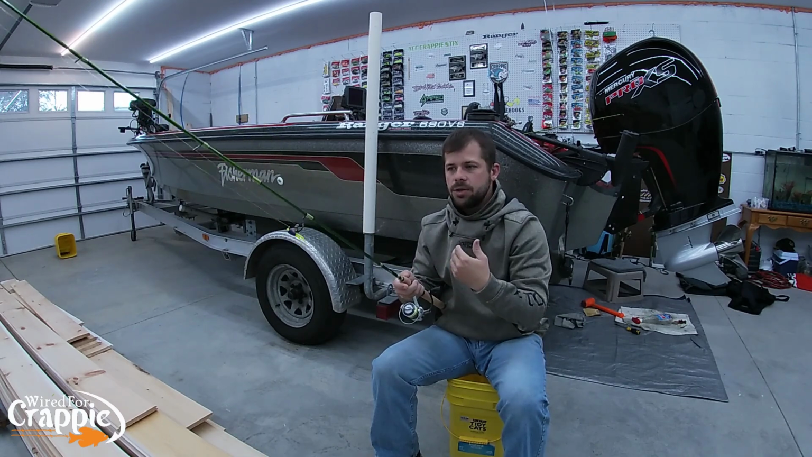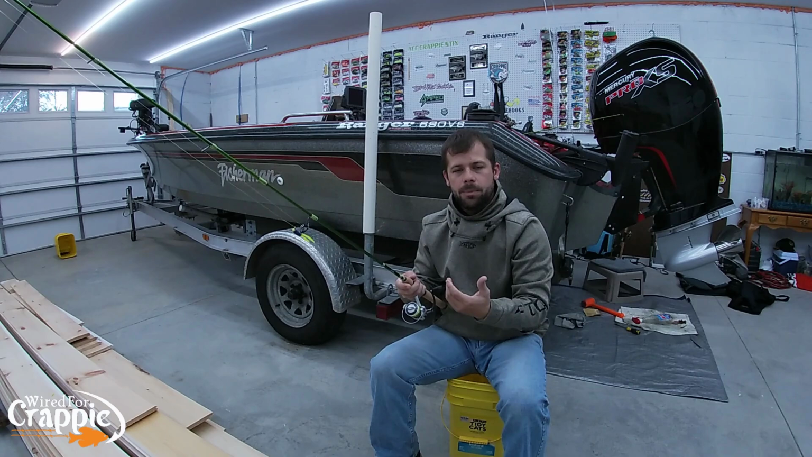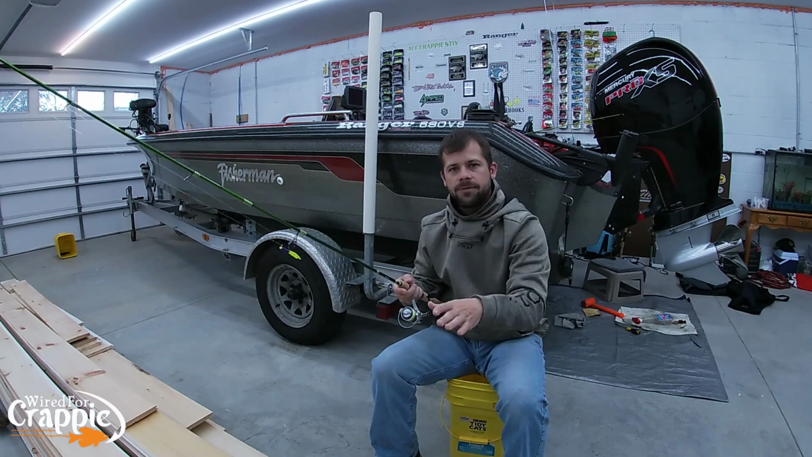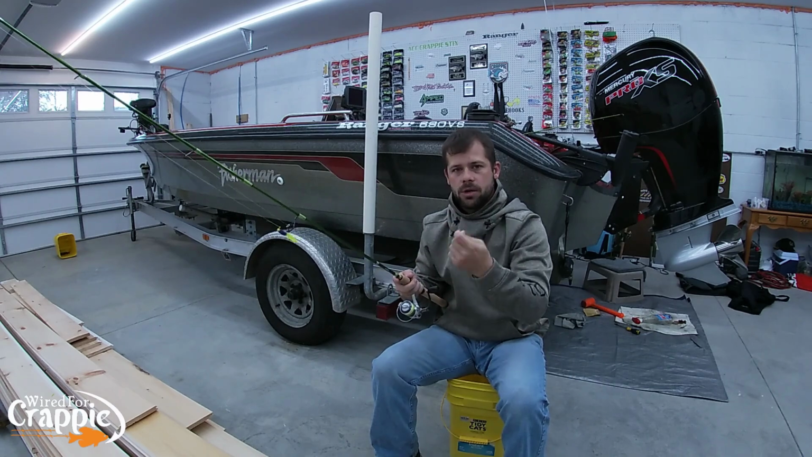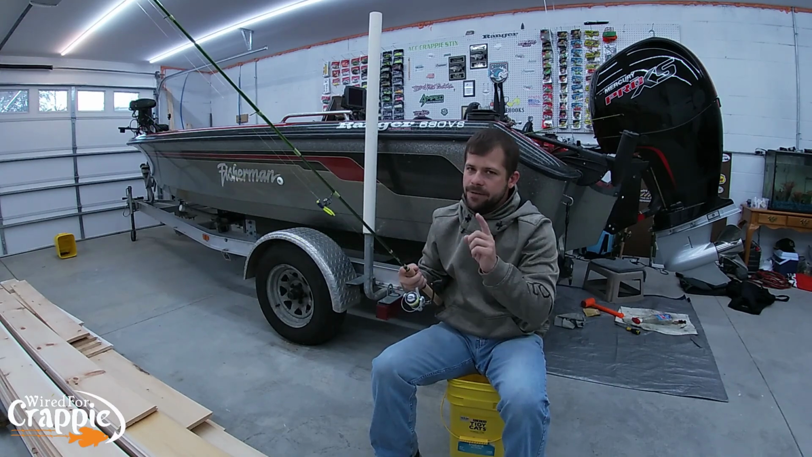It's going to pendulum back to you. You need to leave the bail open when you shoot a dock. Let that jig fall down to whatever depth you think those fish are at, and then start your slow, steady retrieve, okay, guys? So very, very important.